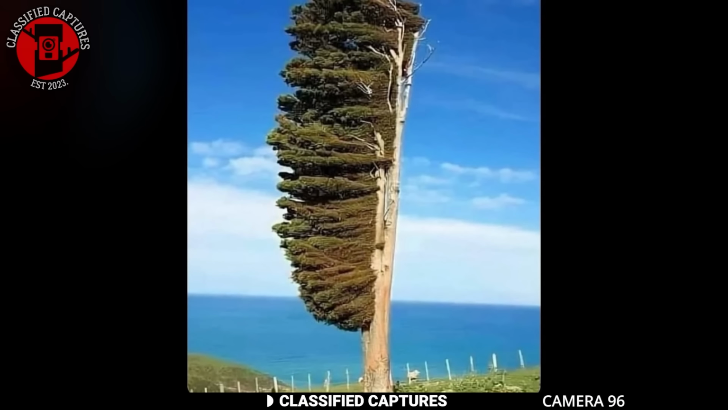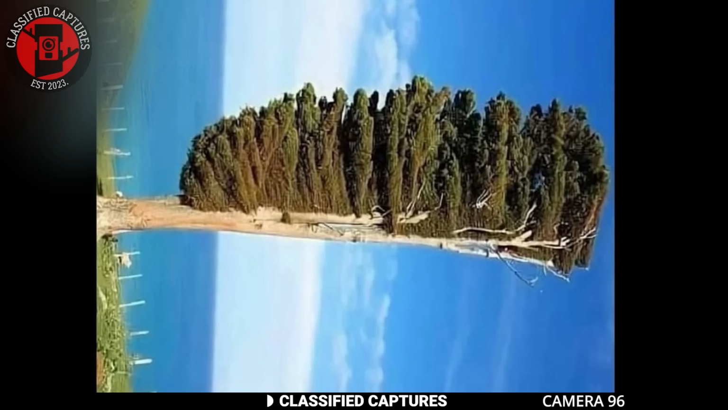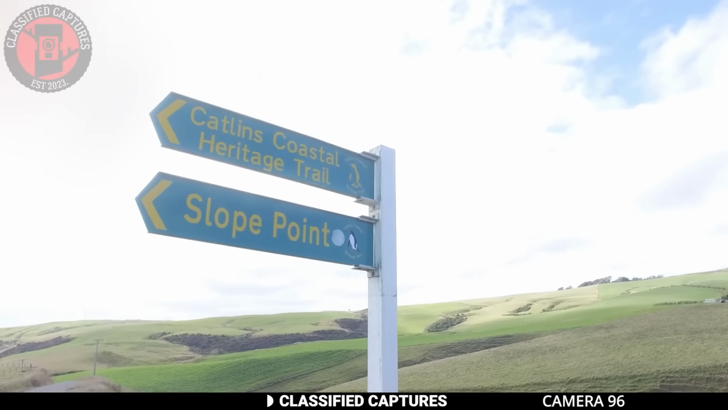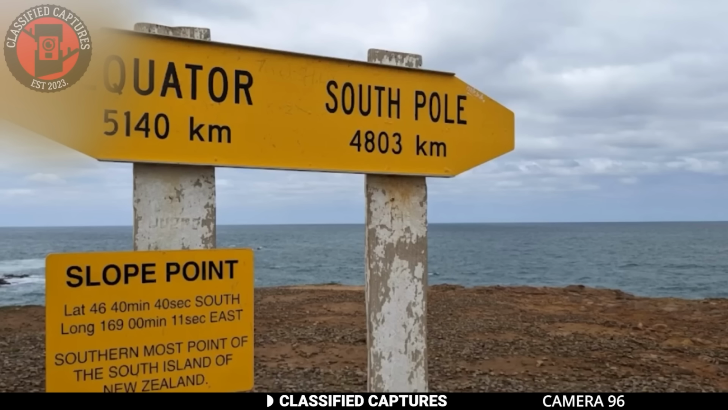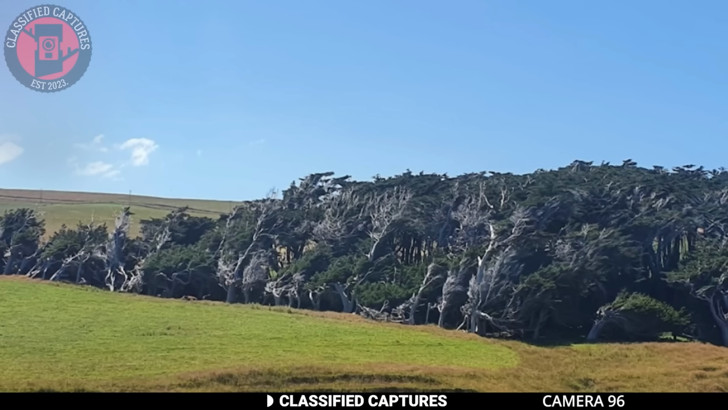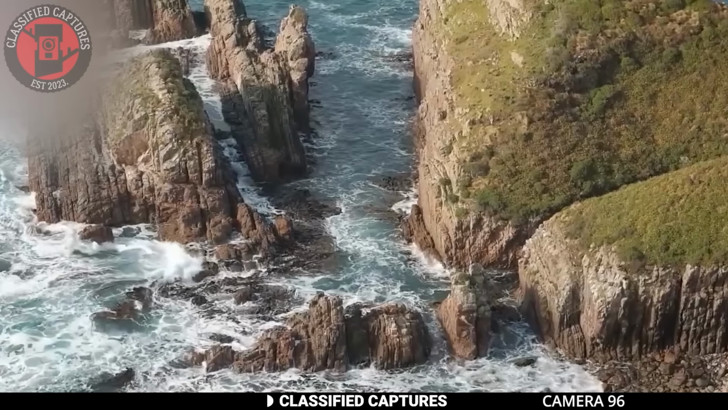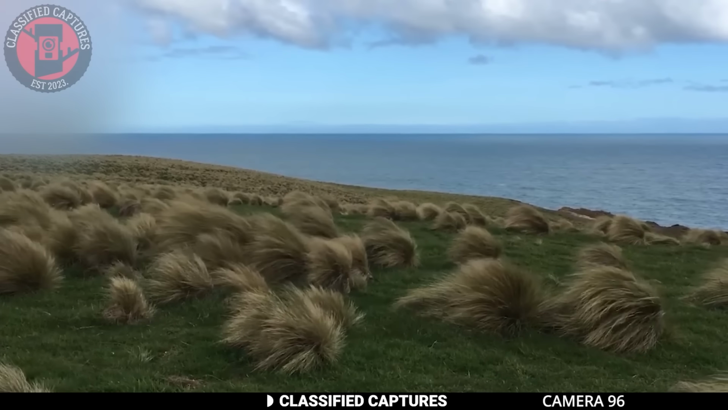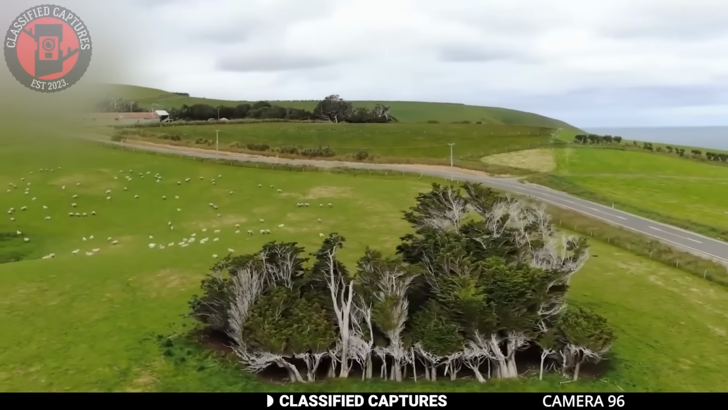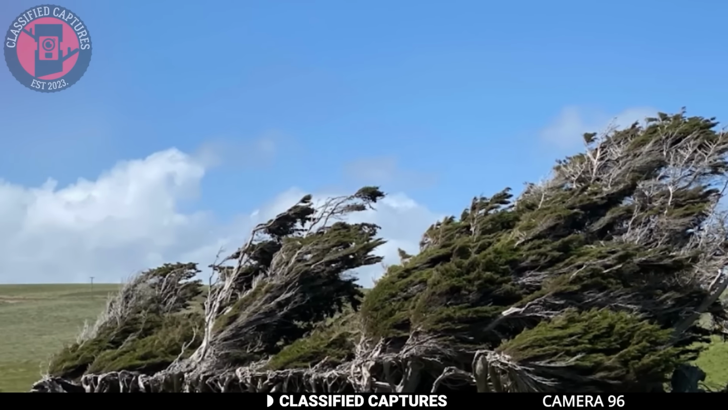Next, take a look at this massive tree. It looks like a giant toothbrush with green bristles, don't you think? Well, you can find this fascinating tree in the southernmost part of New Zealand on the South Island. In this part of the island, trees grow in such an unusual way. Their branches all lean to one side, and there's a reason for this peculiar shape. The constant, powerful air streams in this region exert pressure on the trees, forcing their branches to grow in one direction. That's why they look like this. It's quite funny looking, but also an amazing example of how nature adapts to its environment.